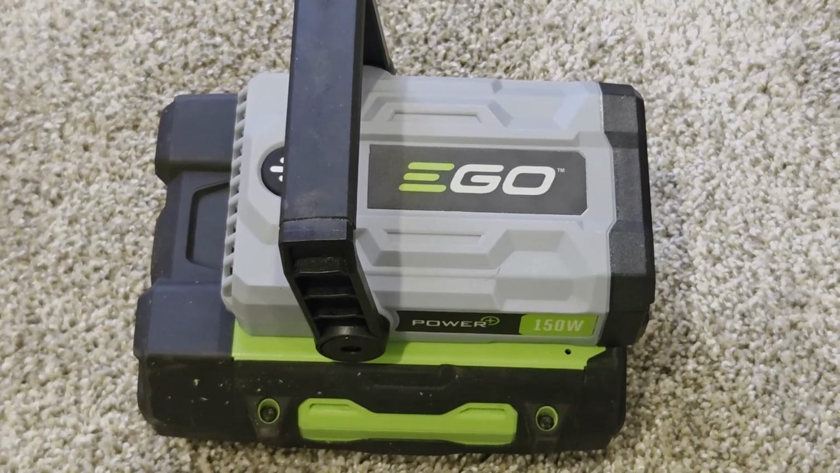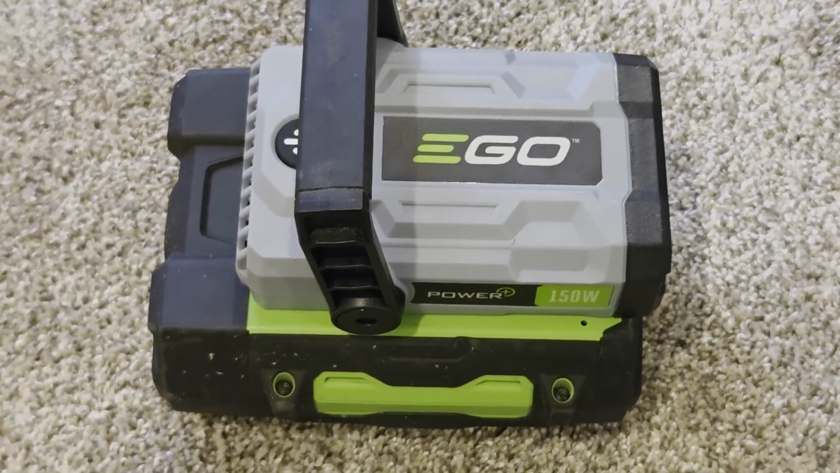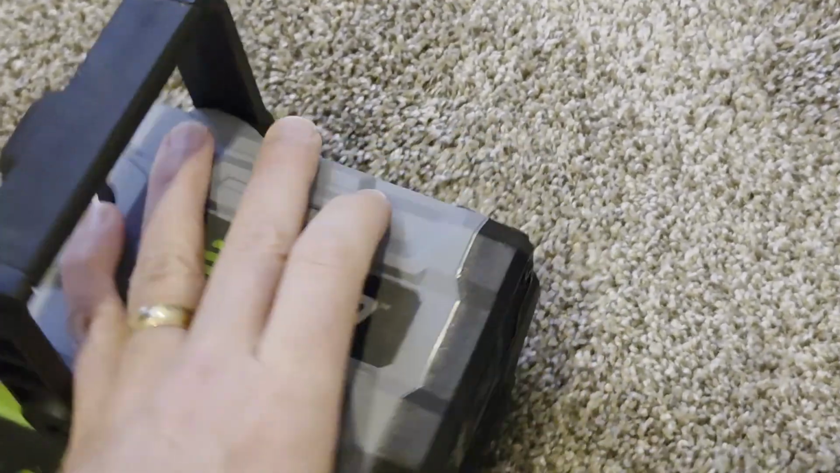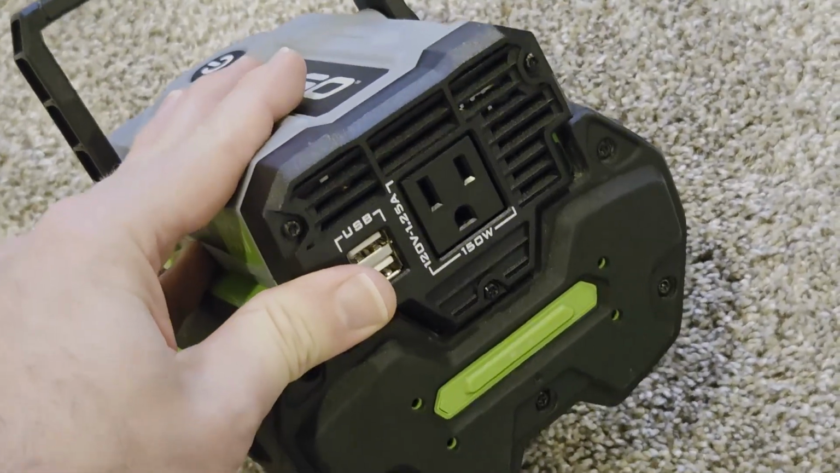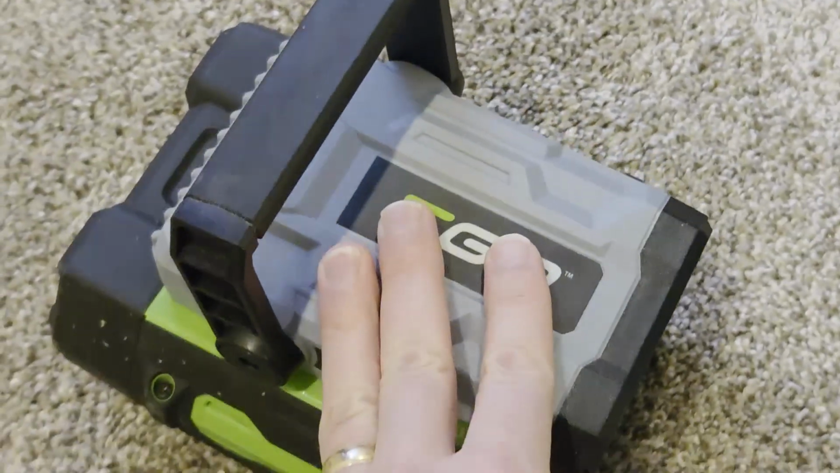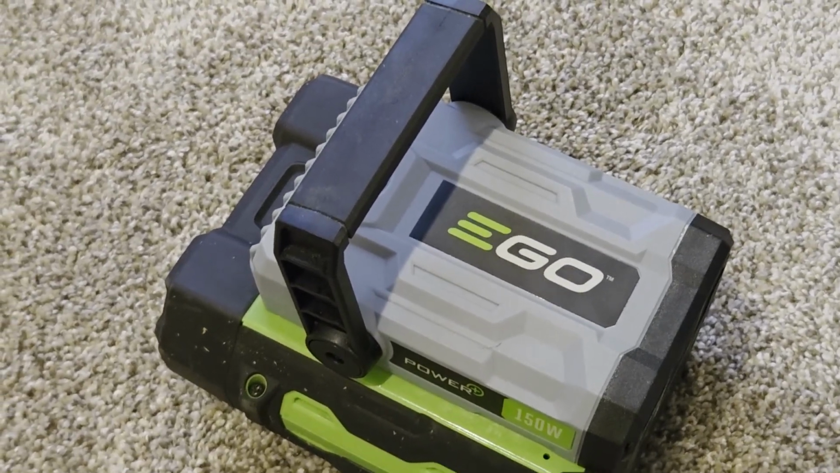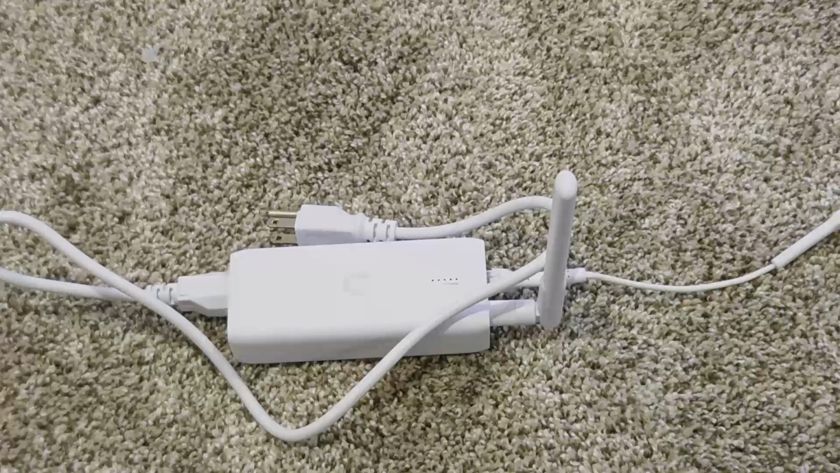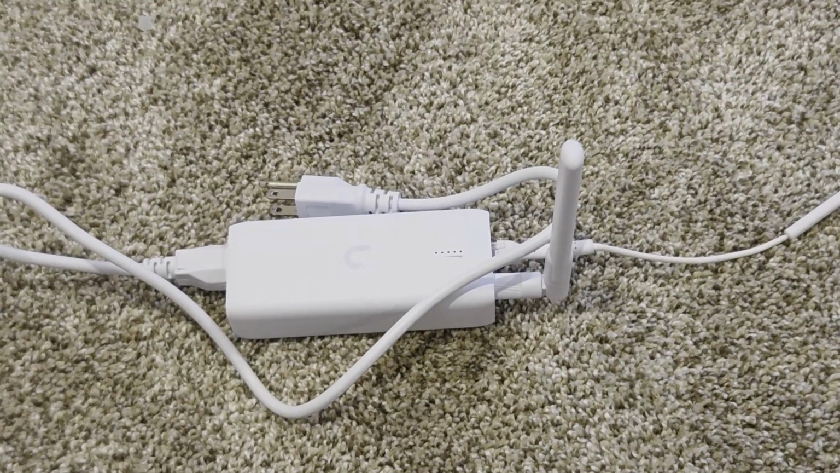This is a portable Ego inverter that is attached to an Ego battery. As you can see here, it's got a normal plug on the front, plus some USB plugs in case you wanted that. And this will let our system be portable, and so we can walk around the house and test out the thermal camera. We can't move around without the camera being connected, so we're going to connect via Wi-Fi